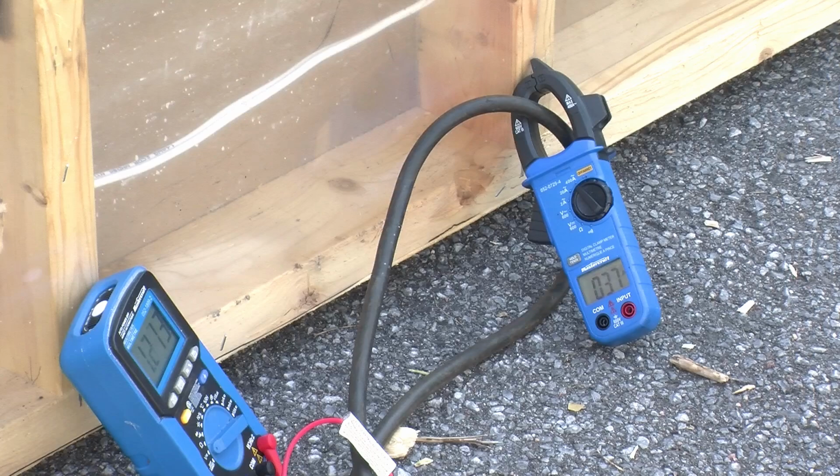few minutes. The interesting thing that the IR camera has allowed me to do is get a sense of what the time constant is for the wire in this situation, and the thermal time constant seems to be around 15 minutes.